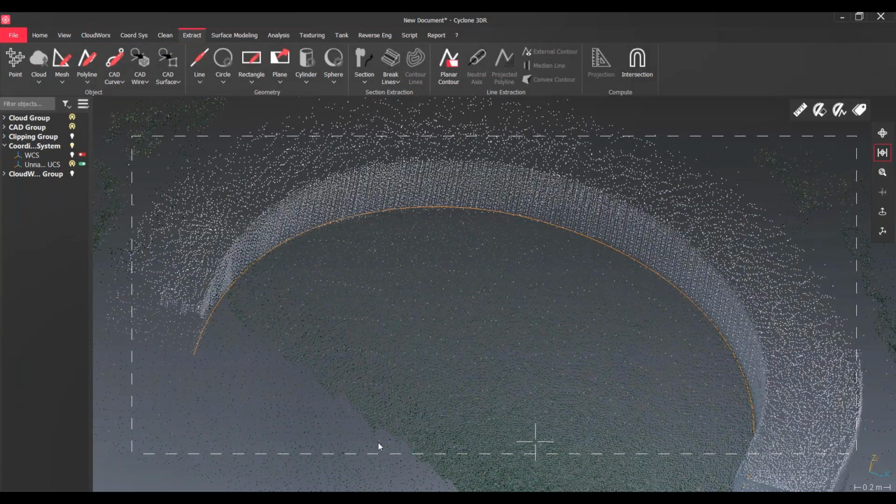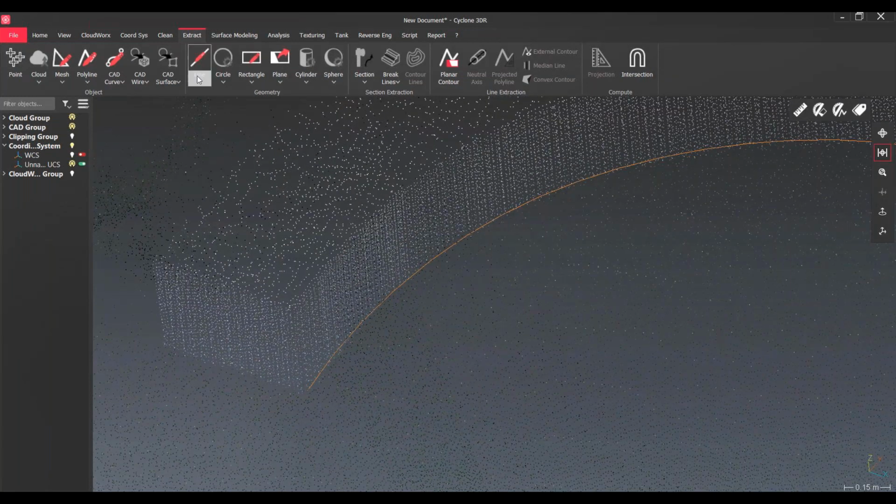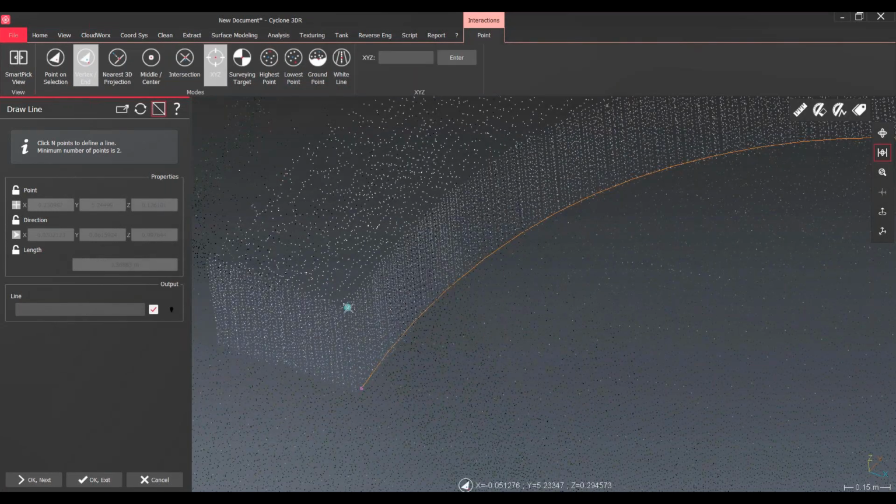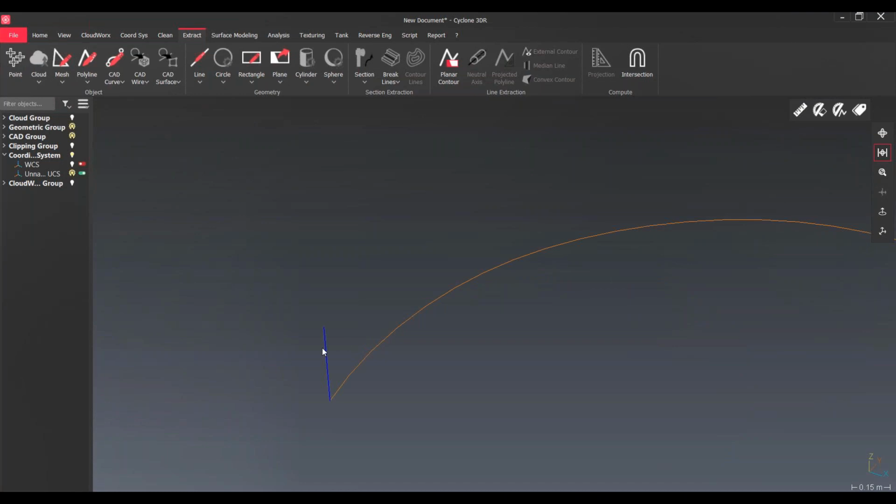I can take this a step further. I could create a simple line. So if I choose the line function, here I'm making sure I'm snapping to the end of that curve I first created, and then I can just pick an XYZ point and complete that. So now I have a line. If I hide that point cloud, it makes it easier to see what I've just done. And what I have is a profile curve or profile line.